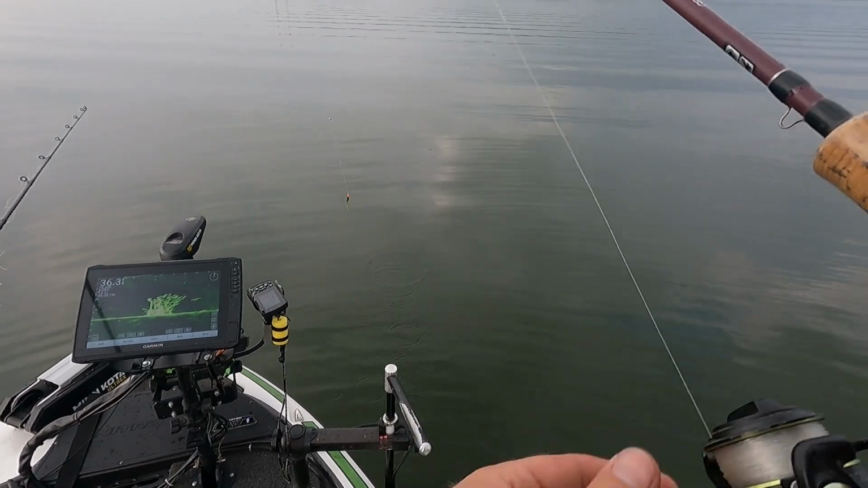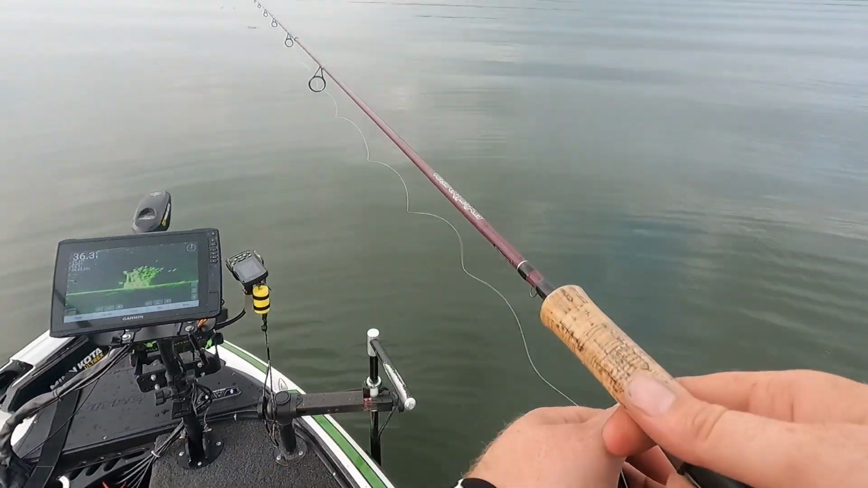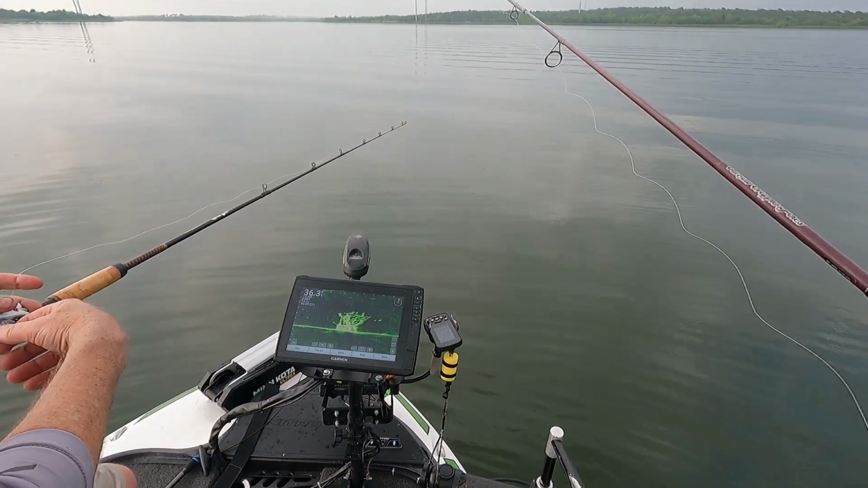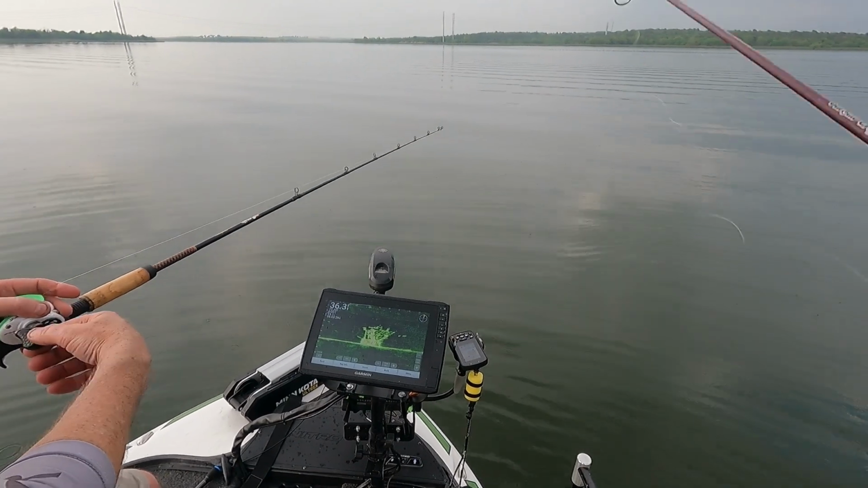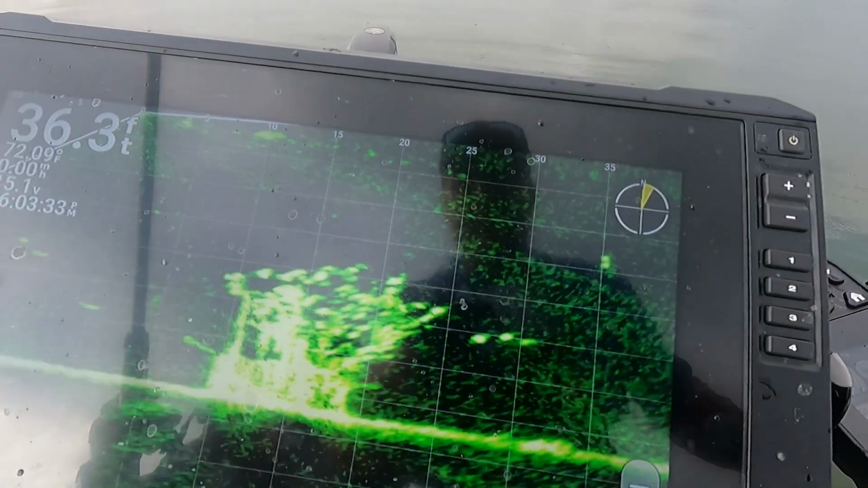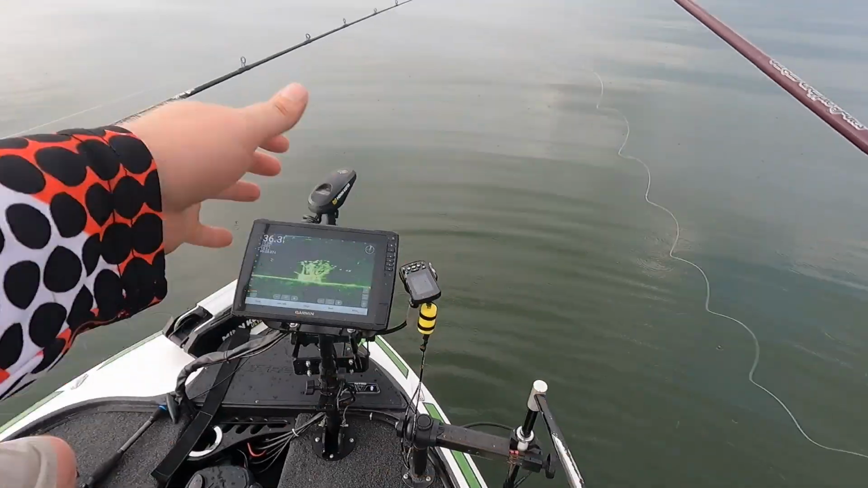Okay, so guys, because of the tail this thing has, I'm gonna cast out past the pile, let it sink, and then I'm gonna drag it through the pile. So again, the pile's at 15 feet. I'm gonna cast it about 30, 35 feet. There's actually 2 dandies sitting on the backside that ain't doing nothing. See them back there? See my jig falling? And see those guys? We're gonna start there, and we're just gonna work this jig through all that.